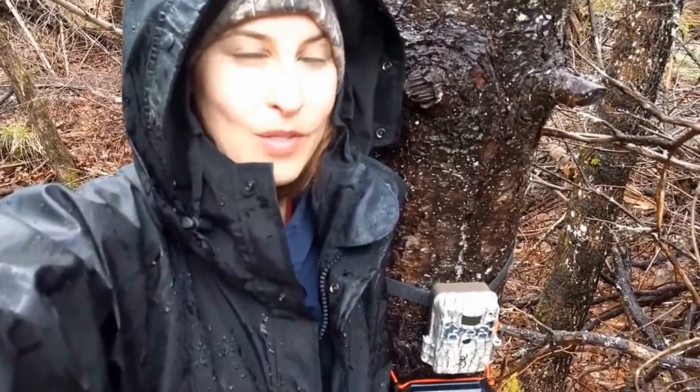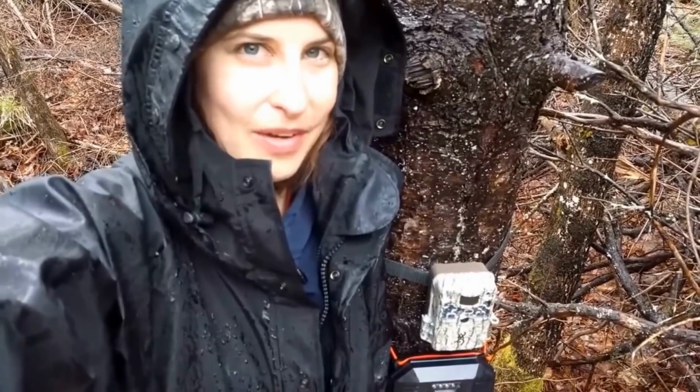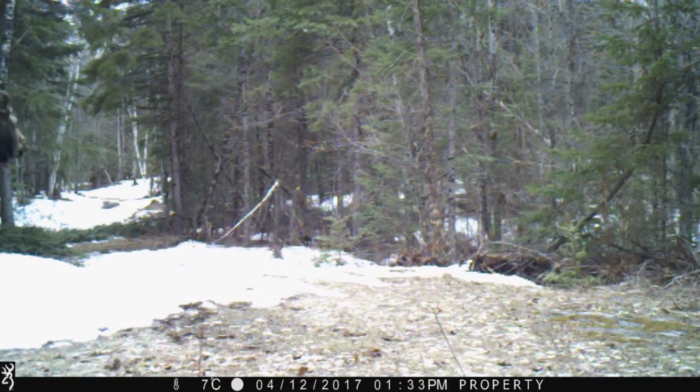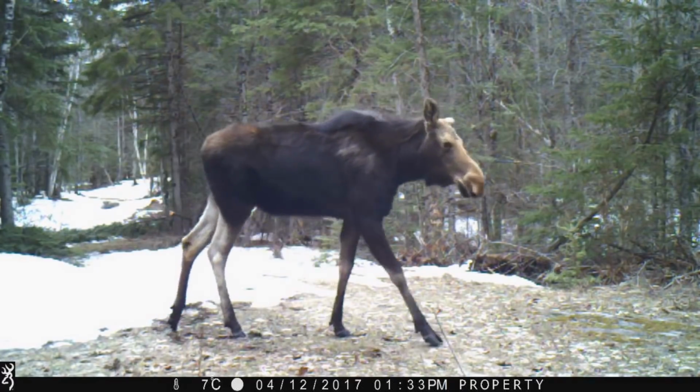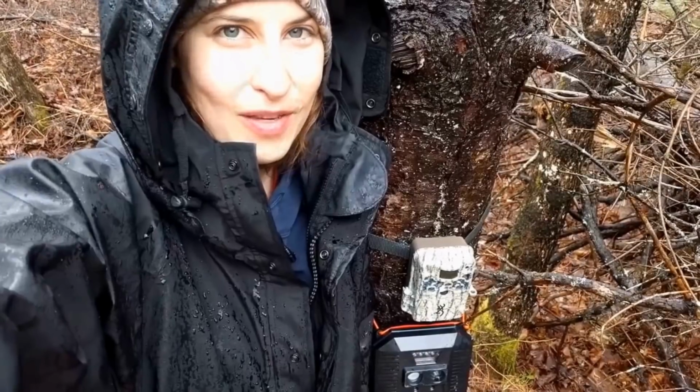Welcome back, guys. So I want to tell you all about what I was so excited about on the trail camera the other day. I think I've kept you in suspense long enough. Well, here it is. The most favorite mammal that I have at the cabin and I look forward to seeing every year. The moose. Yeah, they're so awesome.